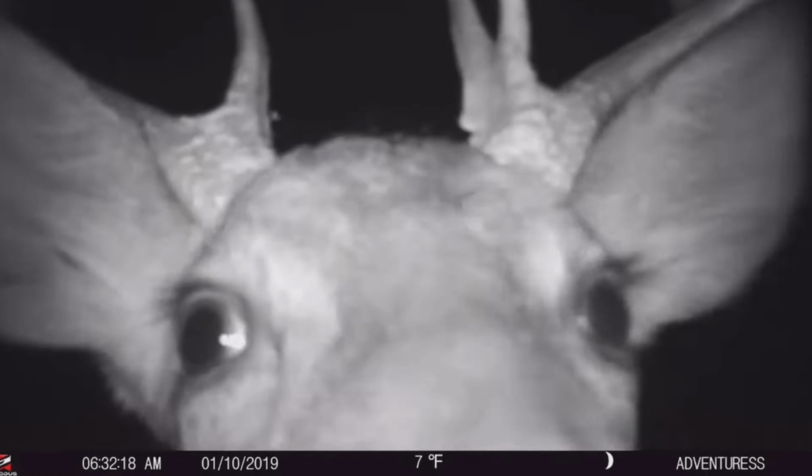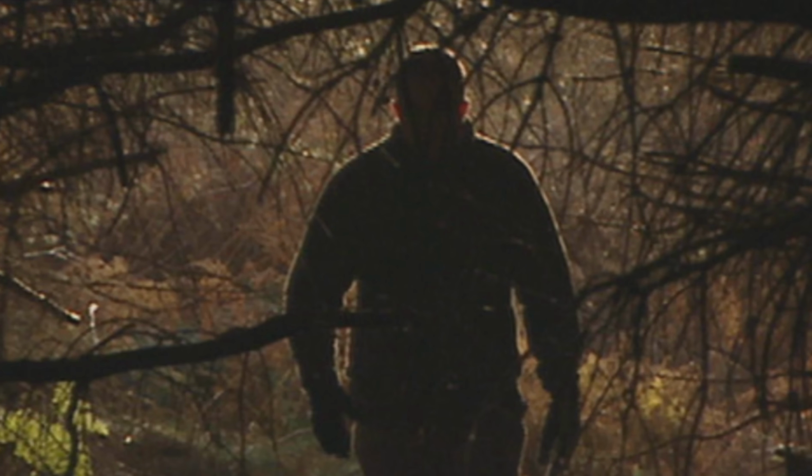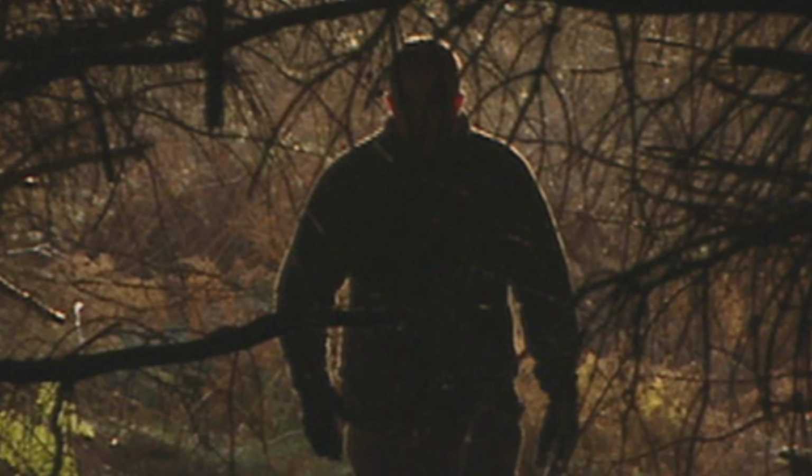Trail cams have captured some truly bizarre things throughout the years. These cameras are used to capture wildlife and nature, but the trail cam in this story captured something that no trail camera had ever captured before. Something far more disturbing. Did you ever think that a trail camera would help solve a murder case?